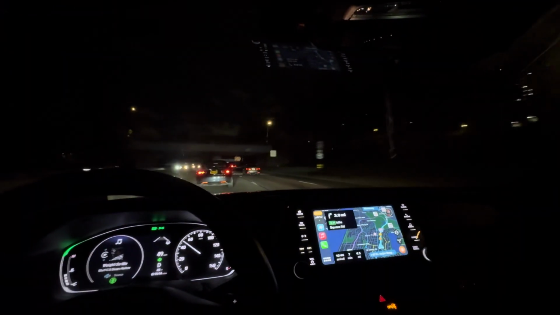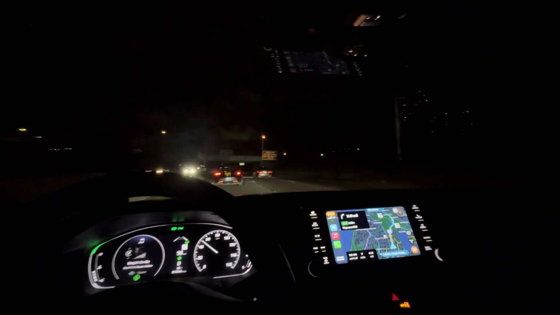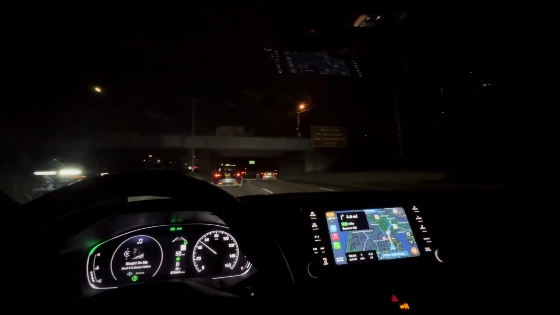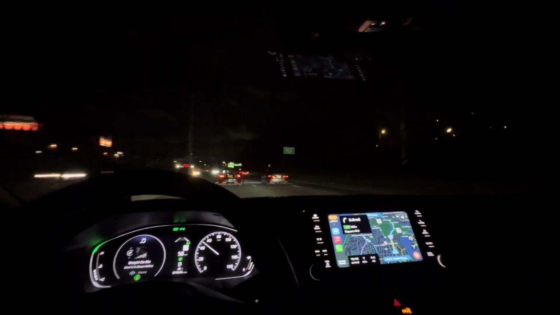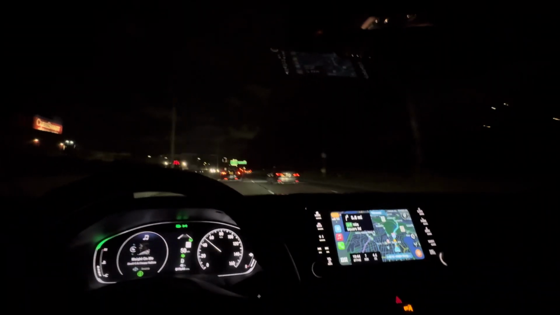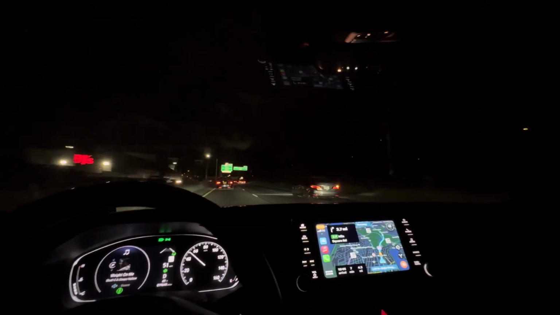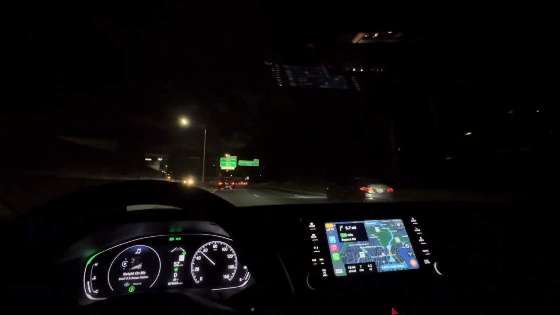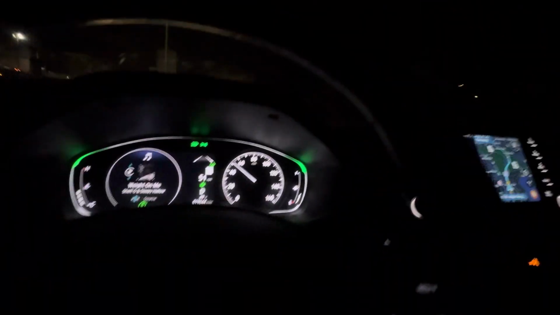Yeah, man, we in eco mode, but we slowly driving, man. You feel me? We in eco mode, we not in sport, man. If we were in sport, I'd be cutting up, driving past a lot of people. But now I'm in eco mode, trying to save gas, you feel me? I'm low on gas right now, you see? Right there.